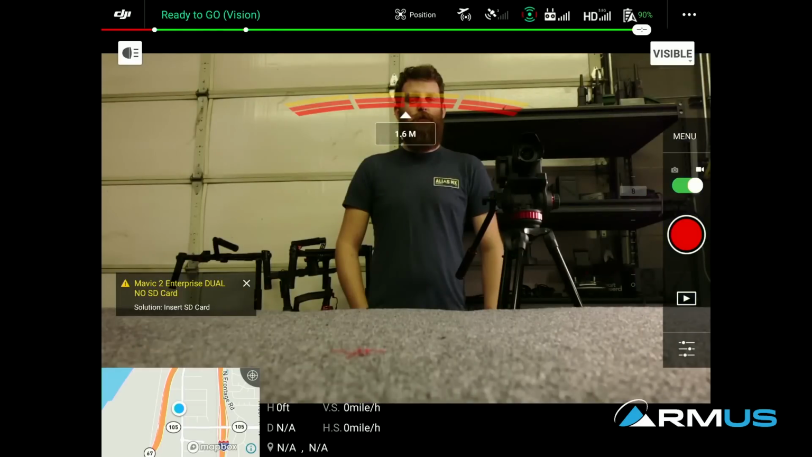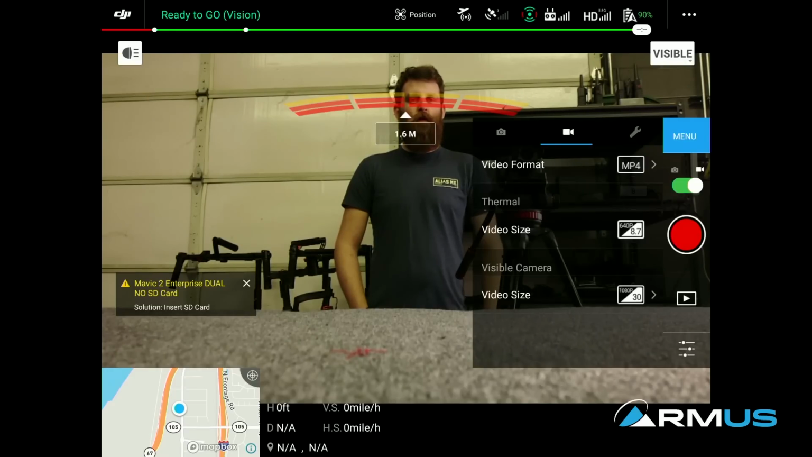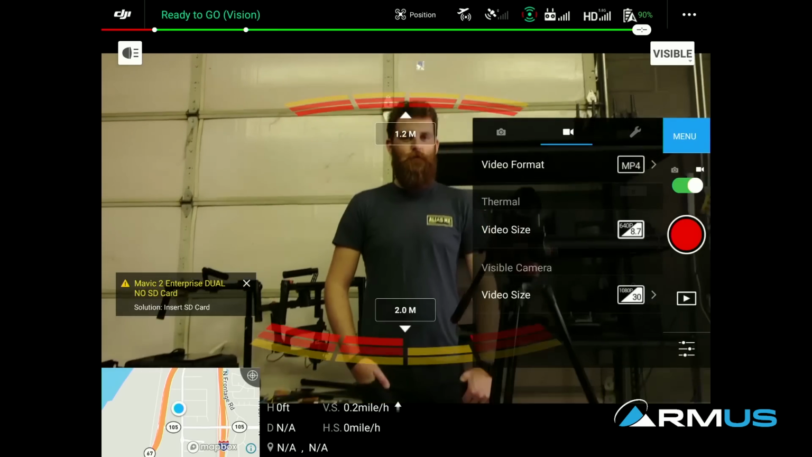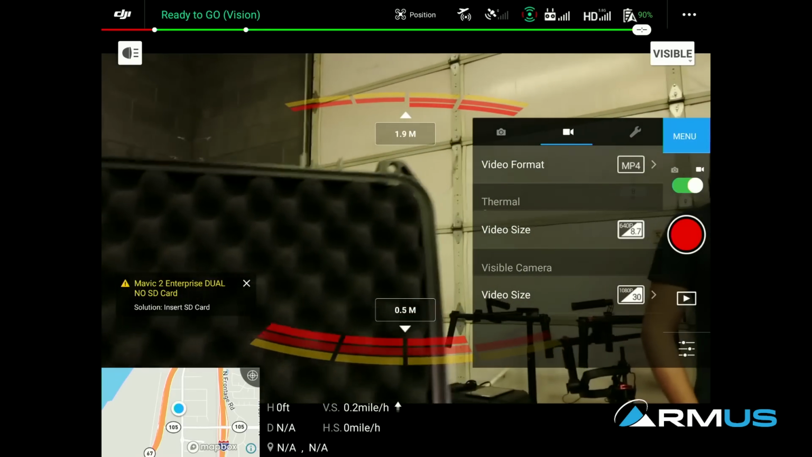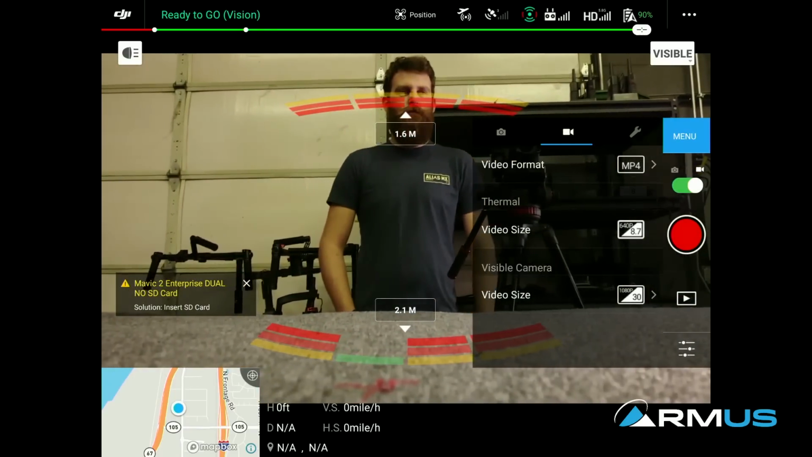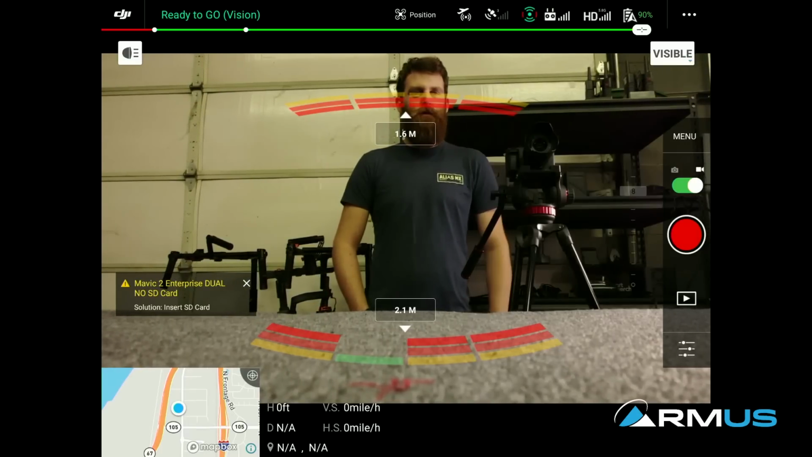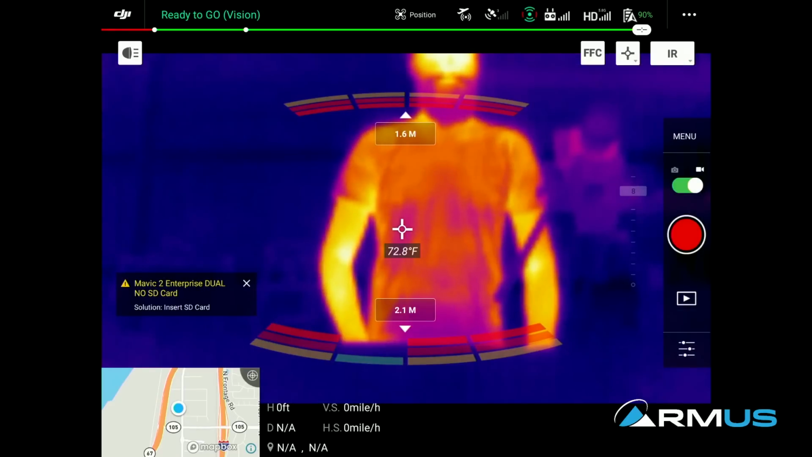When we talk about the visible camera, since that's probably the easiest one to talk about, we have a lot of options here. We can set up different video sizes, the type and kinds, how big it's going to be. One thing to consider about this RGB camera is it's basically a Mavic 2 camera, or in the earlier days an Inspire X3 camera. It's very similar, with the same settings. It's 12 megapixel, it still has really good ability to see very well, and with the spotlight turned on, that's going to work really well too. So we have a lot of settings we can adjust on the visible side. But let's discuss the IR.